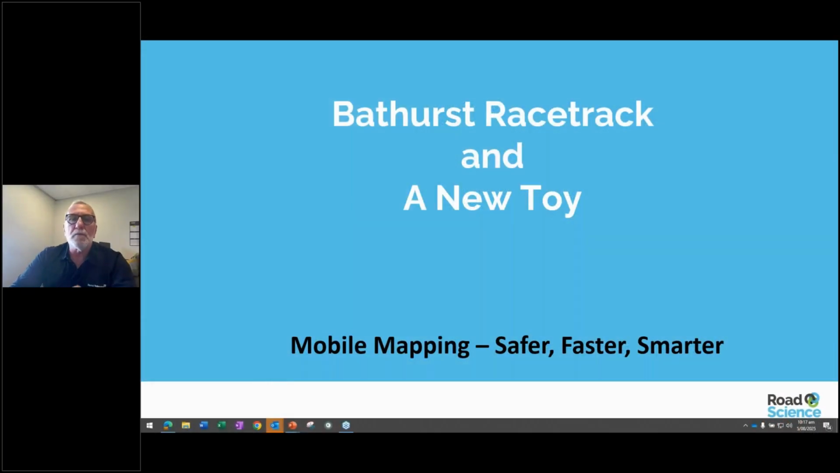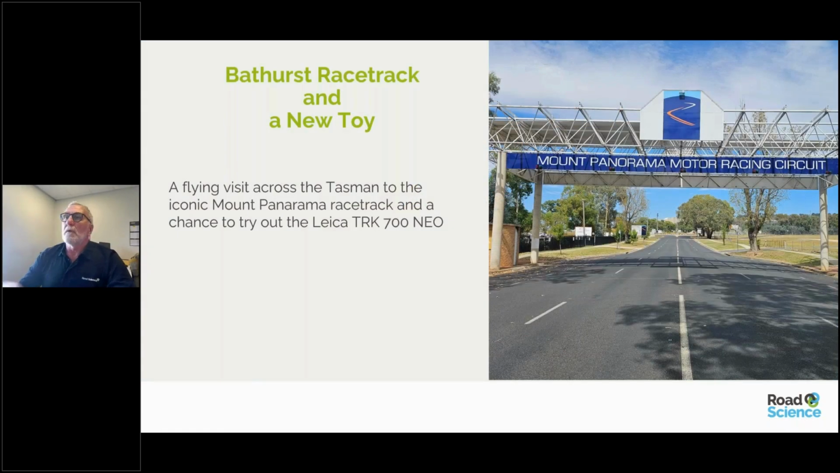Bathurst and a new toy, a very interesting trip. So a colleague and I fought over this. I won because she'd already been to do a job earlier in Brisbane, and I got the job of going to look at Mount Panorama and to try out the TRK 700 Neo.